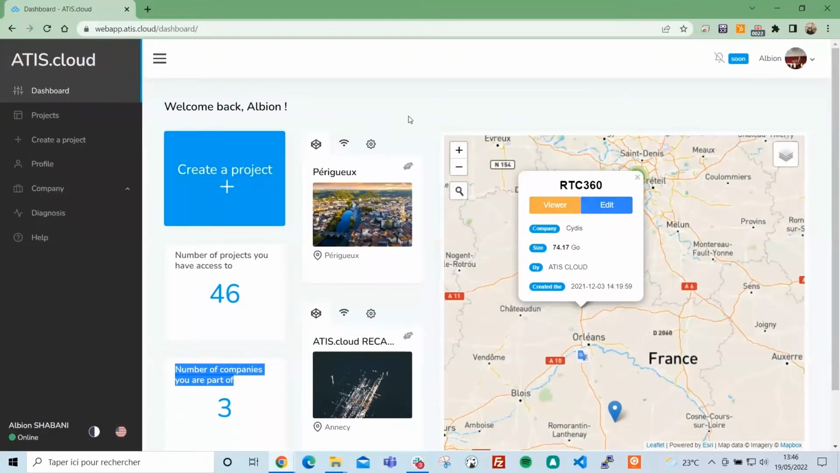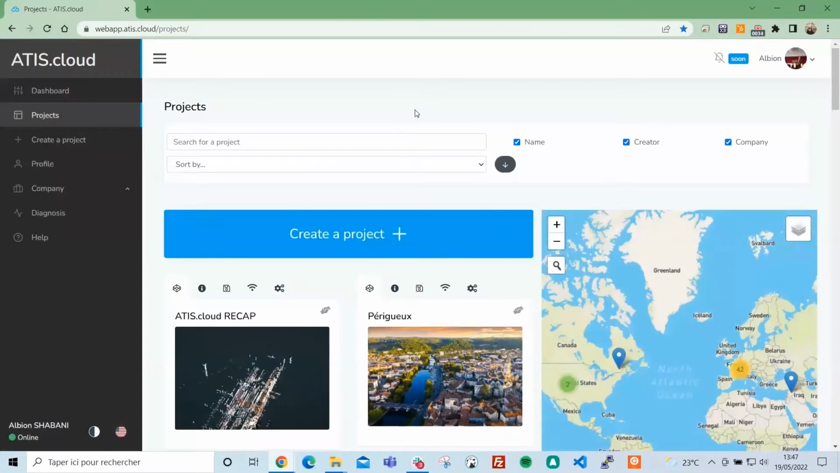To use ATIS.cloud, you don't need any third-party installation. You really just need an internet connection and a browser. So you can work on your smartphone, big screens, anywhere, for as long as you have an internet connection and a browser.